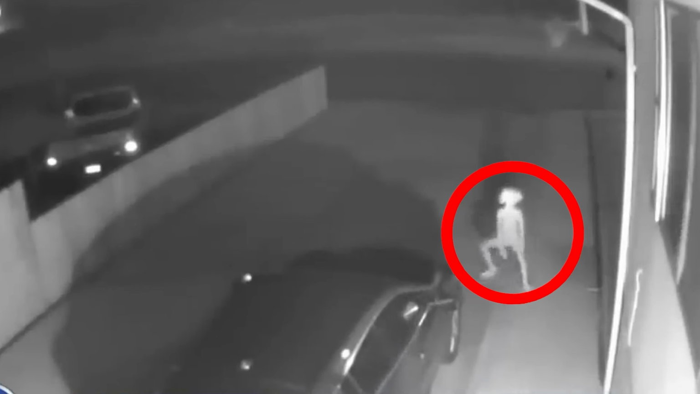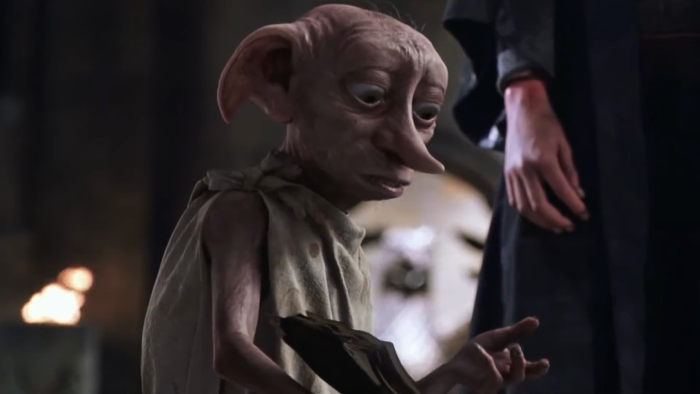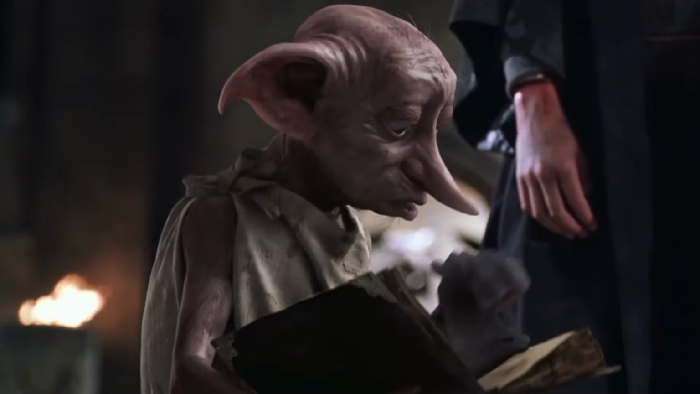So, have you ever wondered if alien life exists? Well, this video circulating on social media might just be the evidence you need. The video is from a security camera capturing a bizarre figure with long limbs, big ears, and weird movements walking through. Some have even gone as far as to suggest that it might be Dobby from Harry Potter, which we kind of agreed to too. Who knows? Maybe the truth is out there after all?